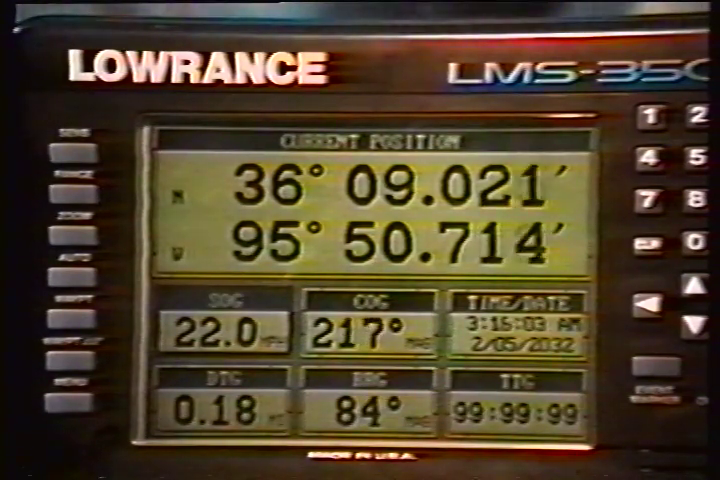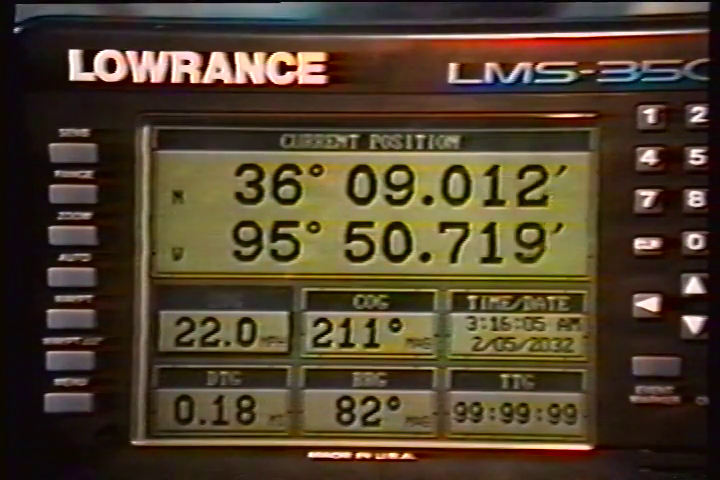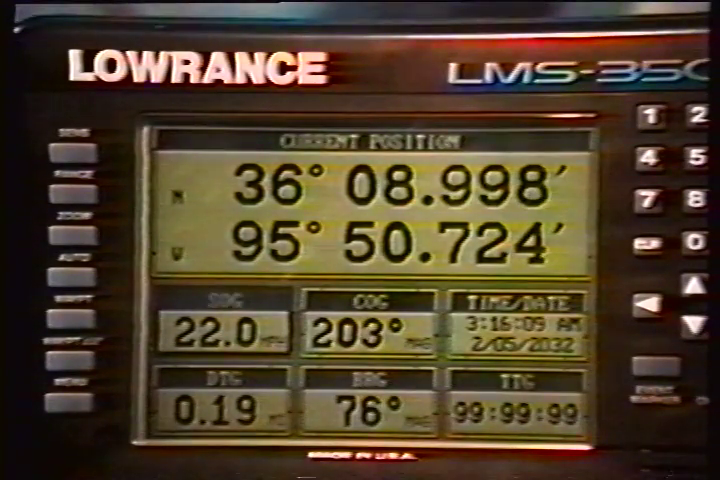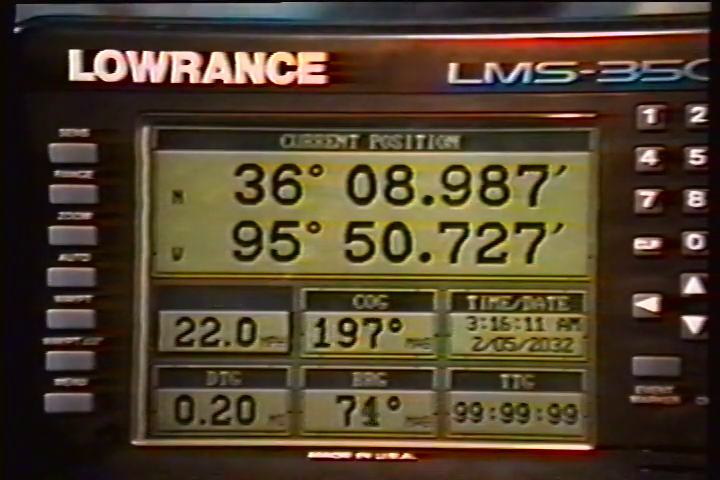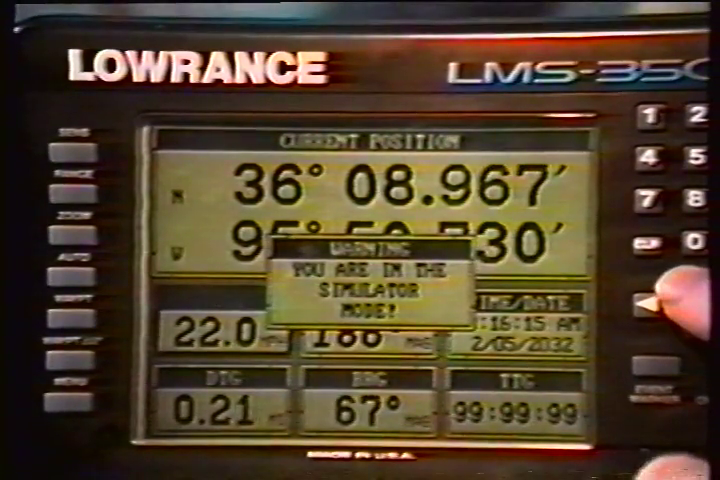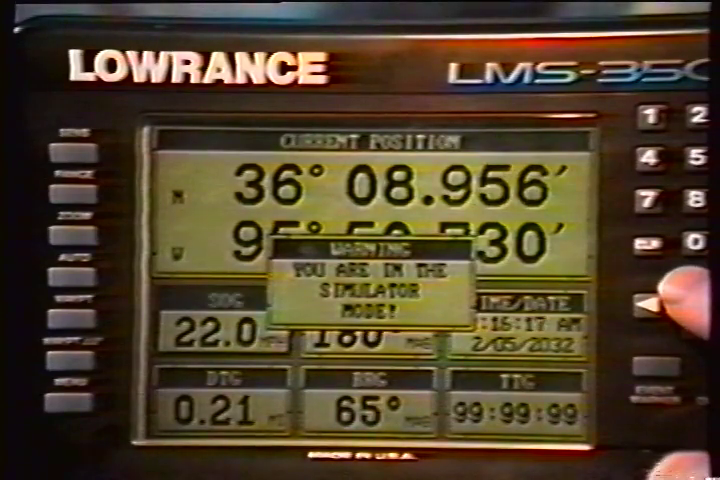The letters SOG also flash. The black box and flashing letters identify the box as ready for change. To change the display, press the up or down arrow keys to select the data that you want to show inside the box.